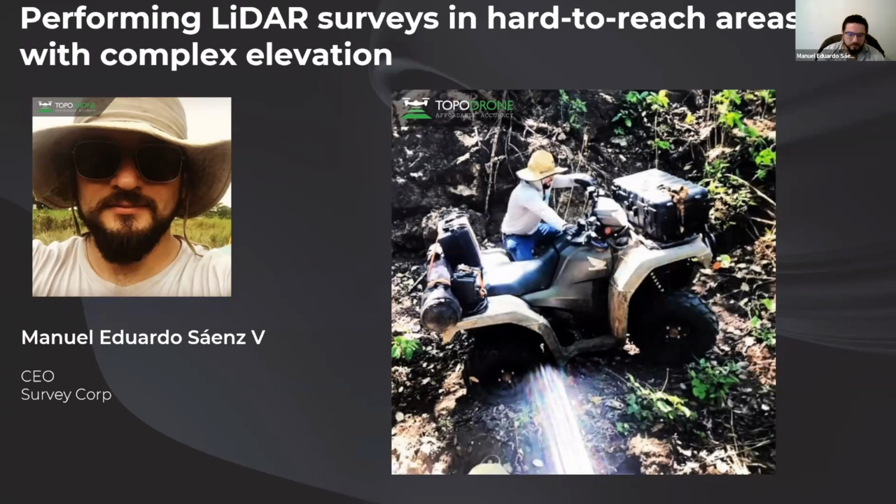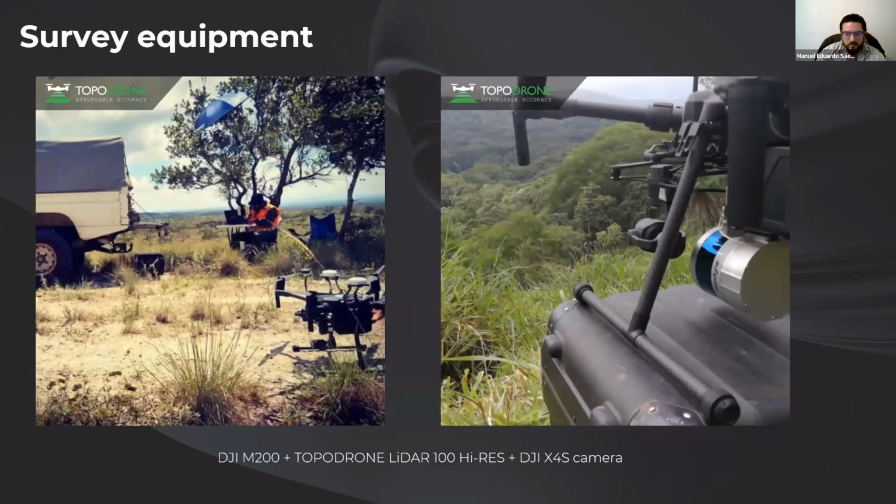Our company's name is Survey Corp. They had been in touch with some of our previous customers, and they got a few recommendations. So when we got to the job site, as you can see here in our image on the right, it was all covered by trees.